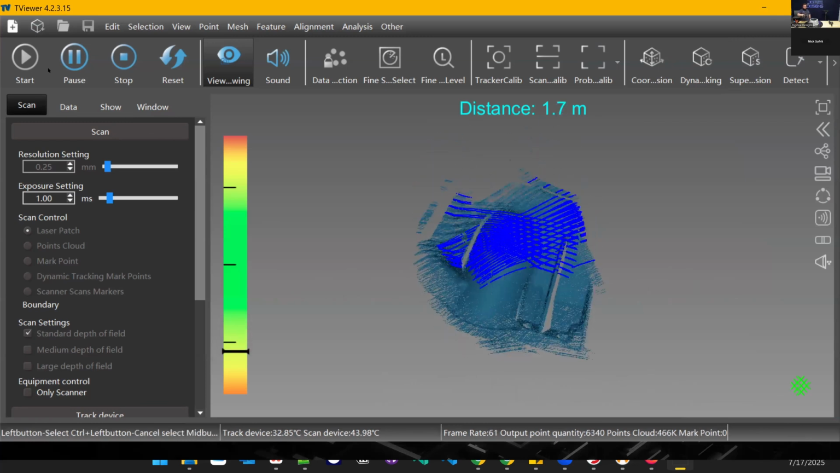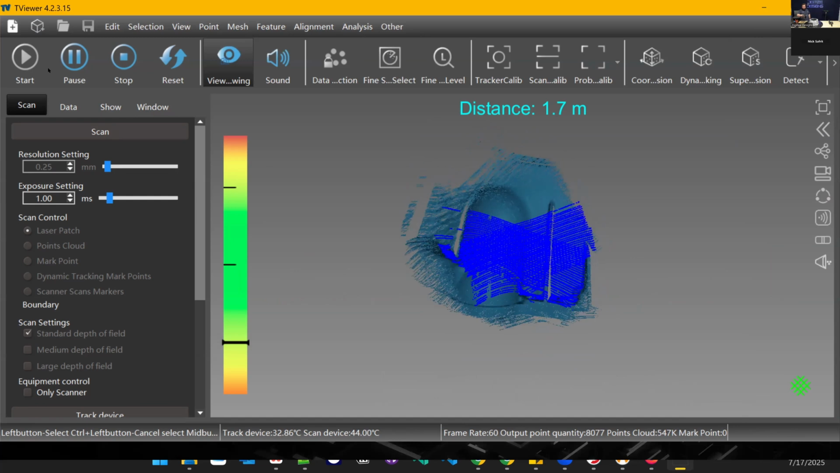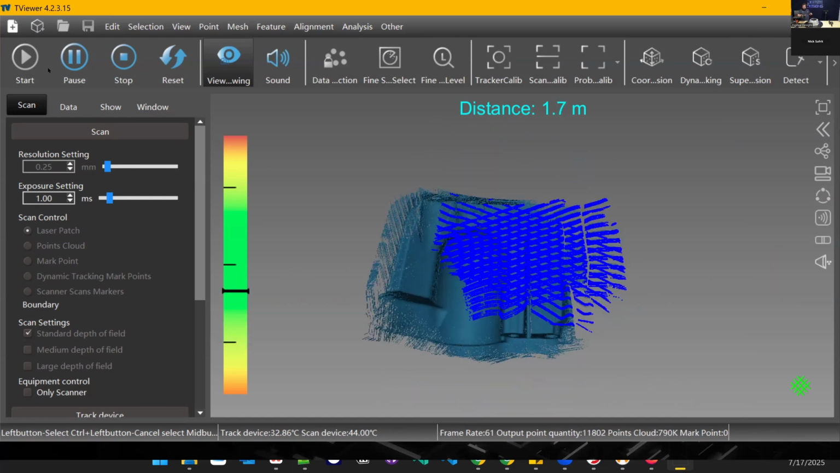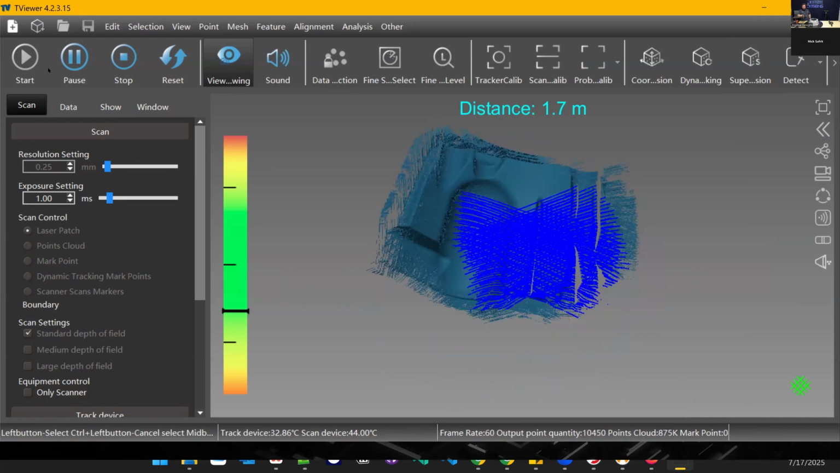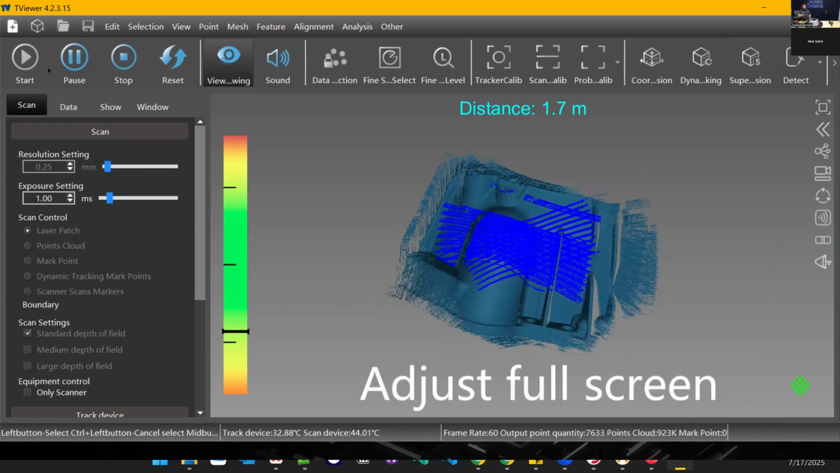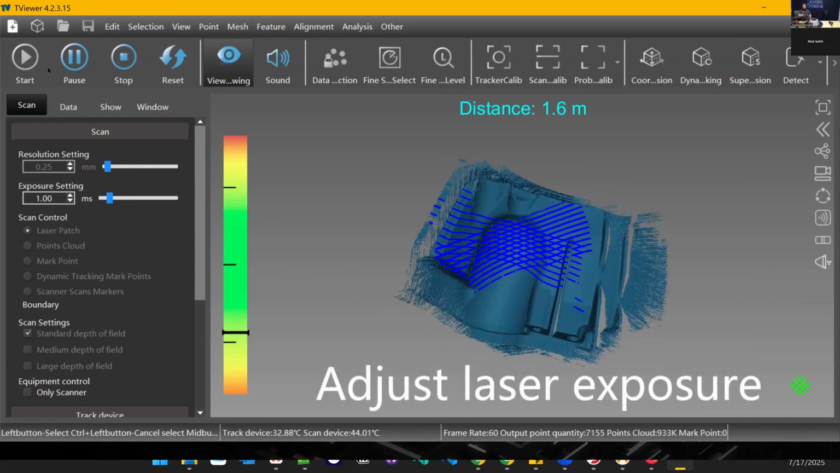So we went from 1.0 to 0.25. And what that is, is how close together it's placing the points that it captures. So they're about 1 millimeter apart before, now they're 1/4 of that distance apart, meaning in the same area, there's actually 16 times that number of points.